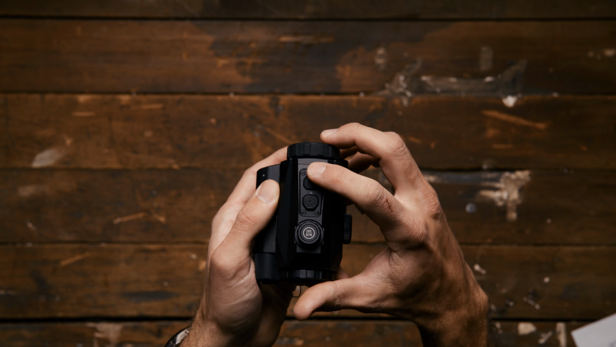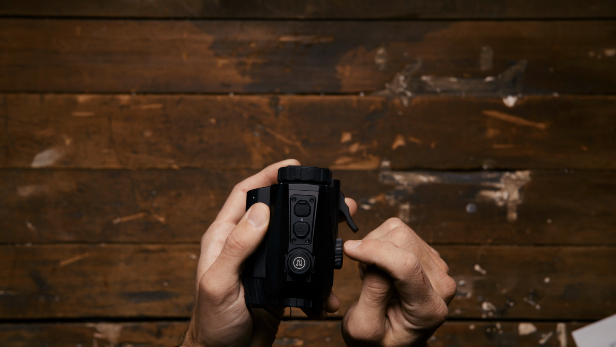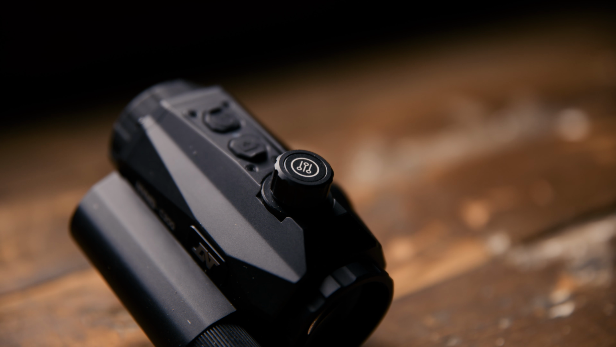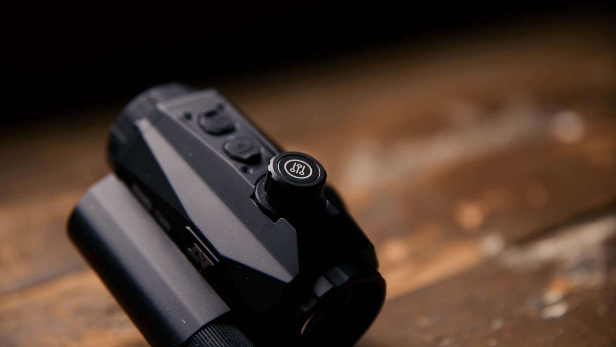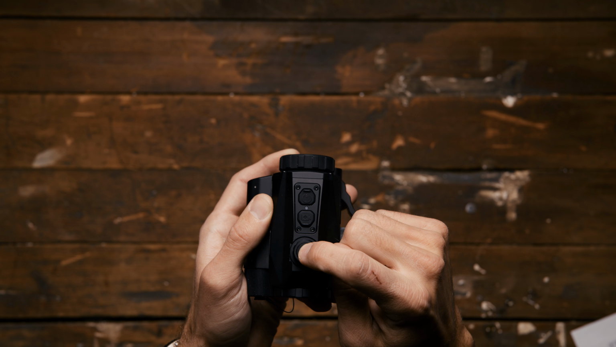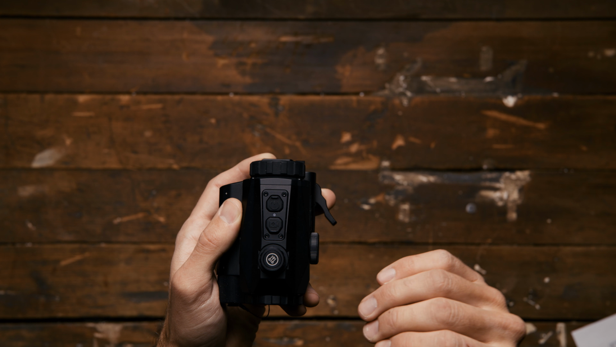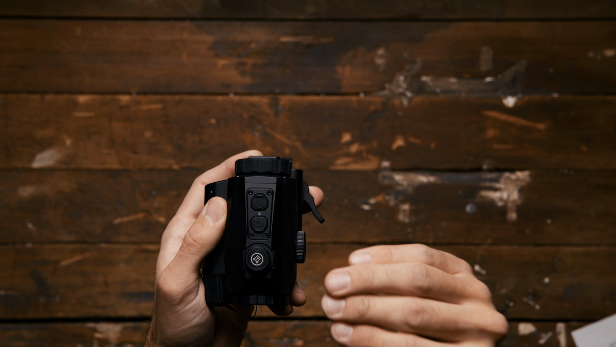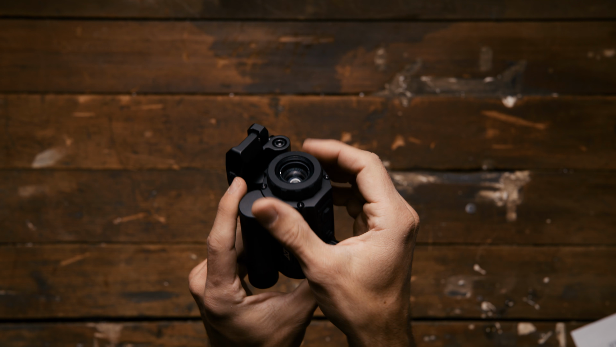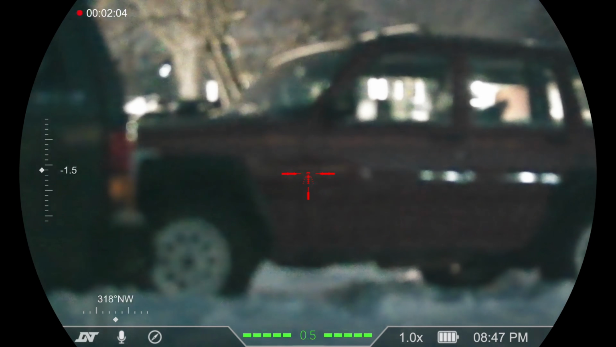Menu system's really simple. On the buttons on the top here, you have your power button, you push and hold to turn it on, and then this is your record button for the camera. And this is your mode dial. Push and hold this to bring the menu up. Then you use this dial to go through the menu and click once to enter. To back out, you just push and hold it, and to back out again, push and hold it. It also has different brightness modes, I think 1 through 6, and that just changes the brightness of the actual screen itself. It does have a diopter here, or focus basically for the lens, whether you're close or far away.